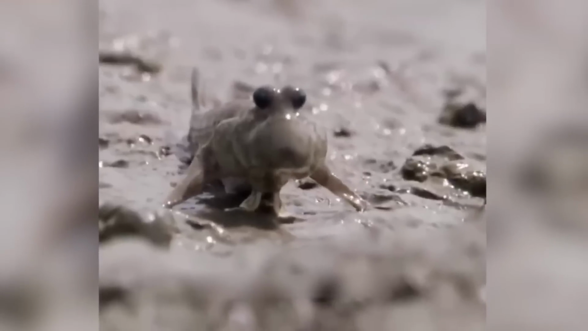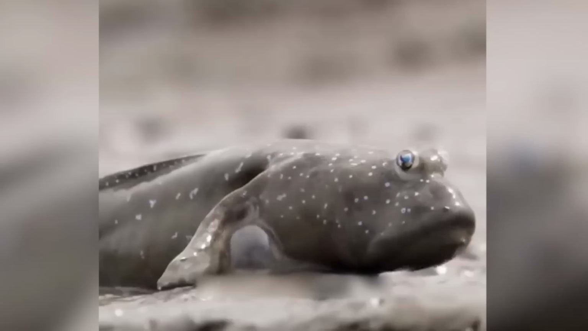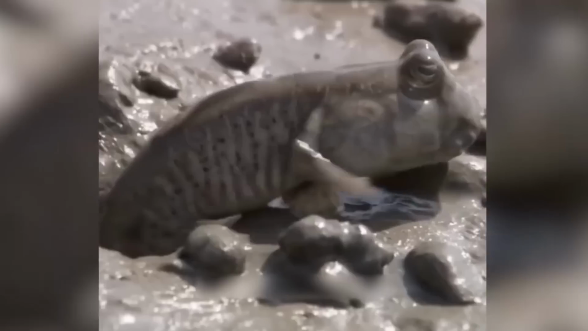However, we'll tell you that these are mudskippers, and they're actually known to be able to breathe air while out of the water. Incredible, right?